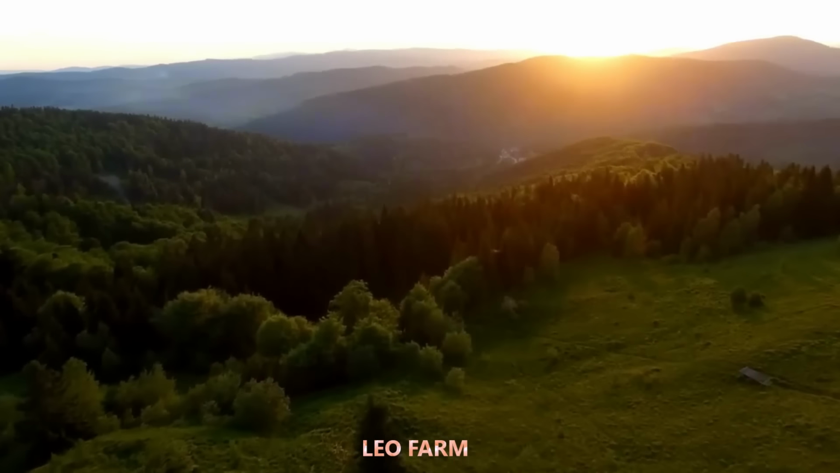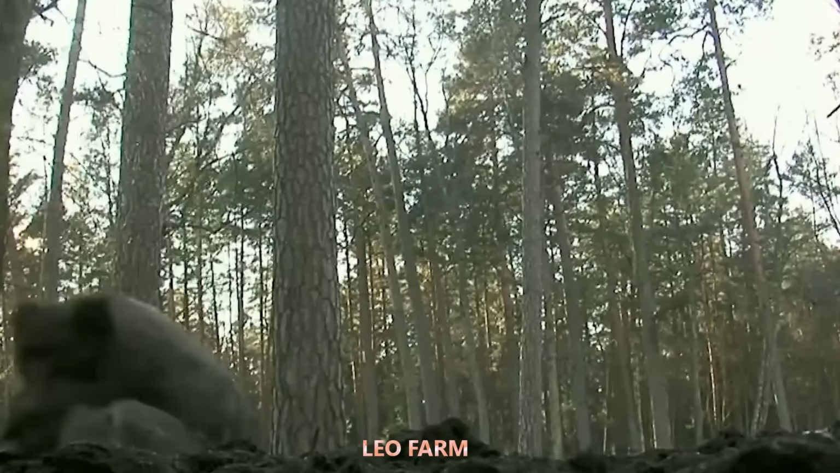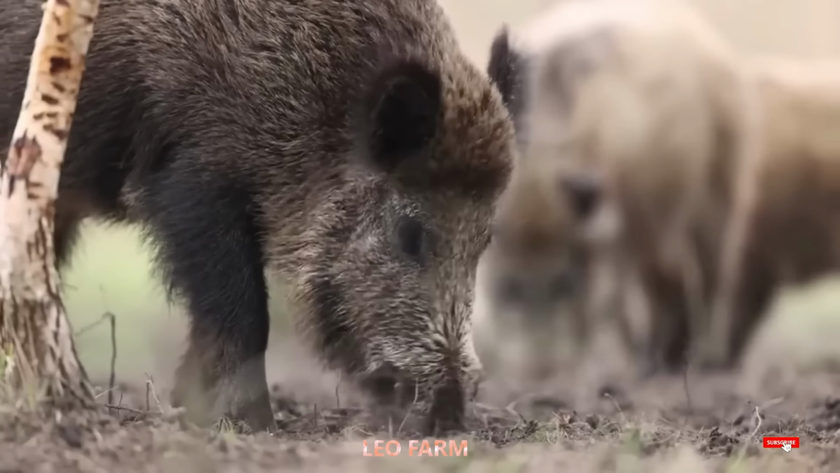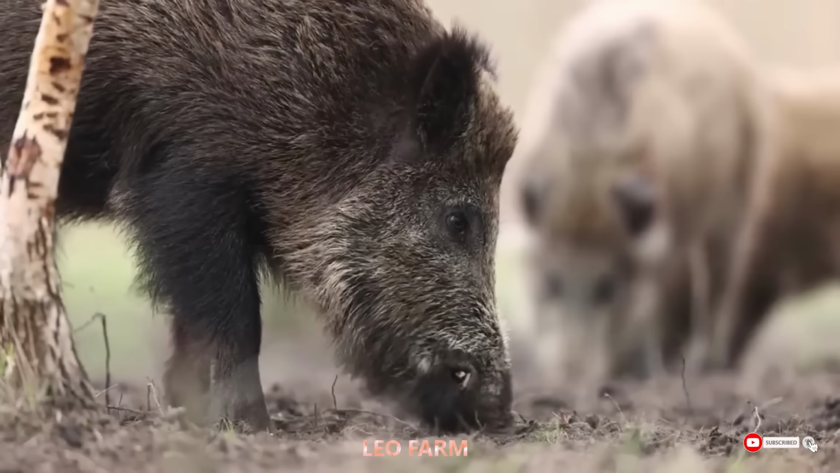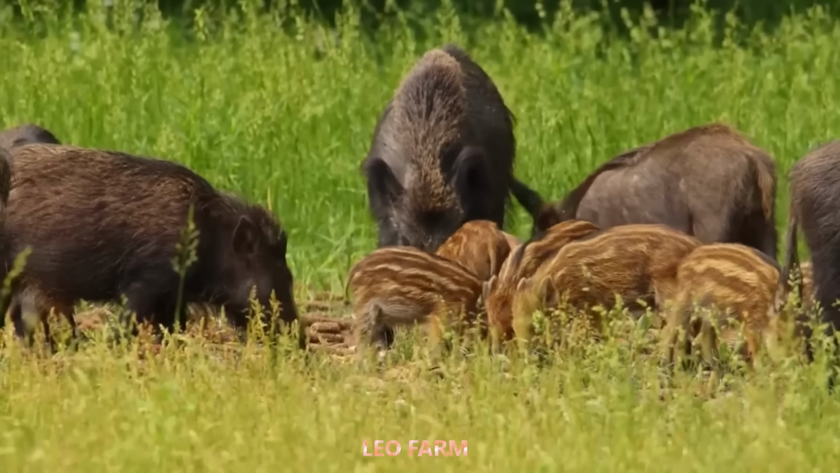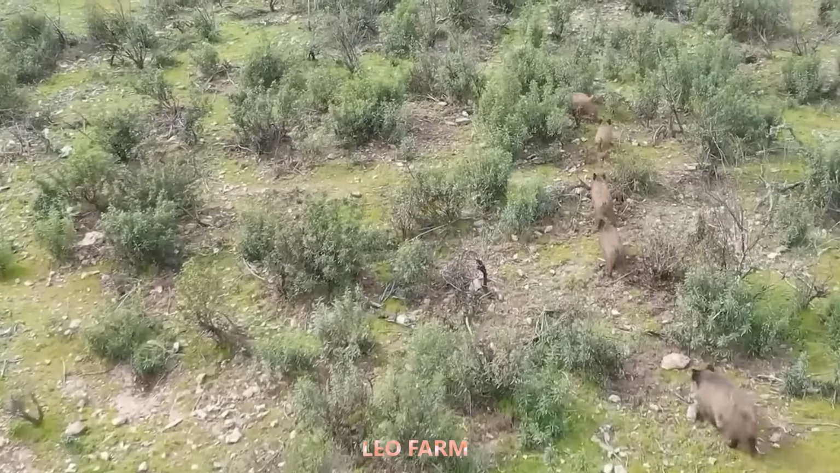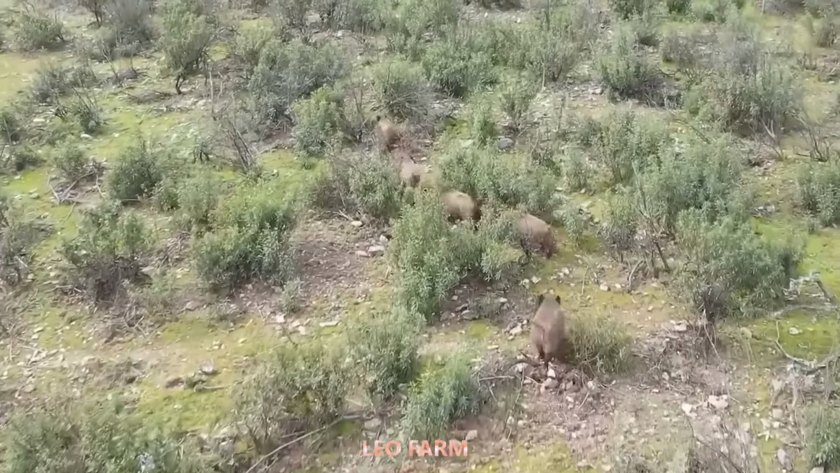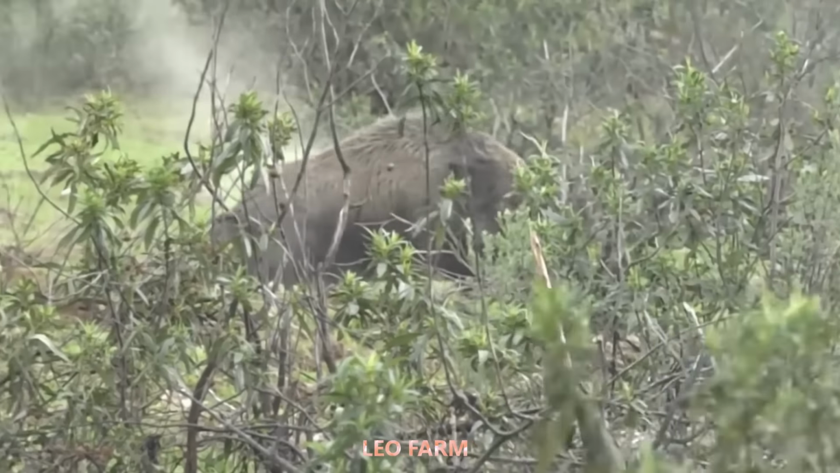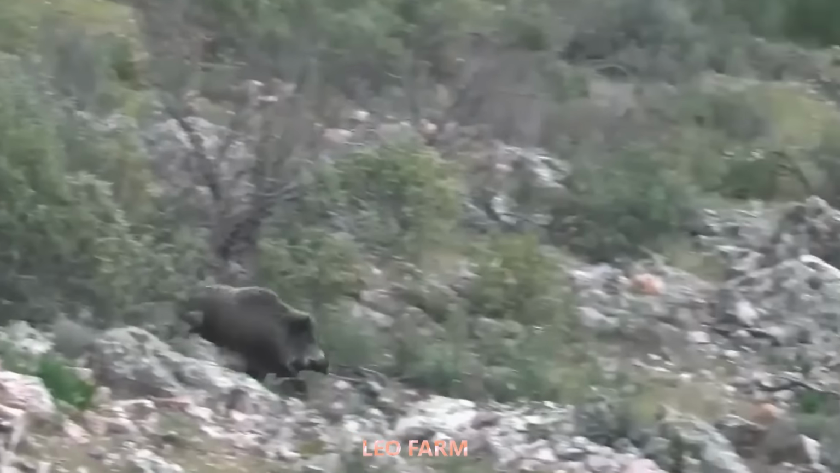Each year, the wild boar hunting tournament pushes hunters to their limits. And this time, it's more than just a test of skill. It's a critical mission. With wild boar populations exploding out of control, ravaging crops and tipping the ecological balance, this hunt isn't just sport, it's survival. These beasts destroy farmland, push out rare species, and upset nature's equilibrium. So, I organized the tournament not only to protect the land, but to give true hunters, skilled, brave, and relentless, a chance to prove their worth.